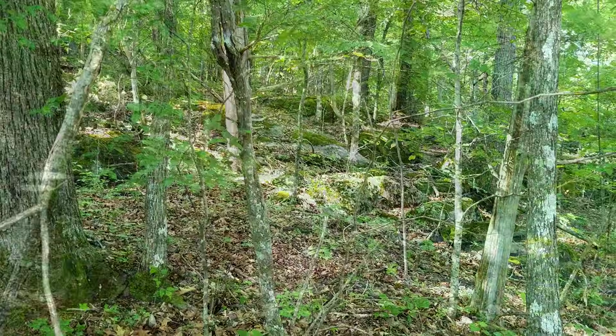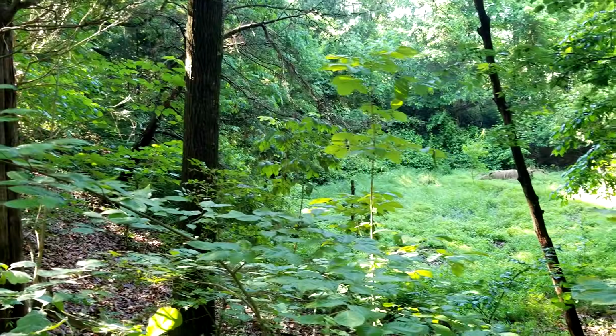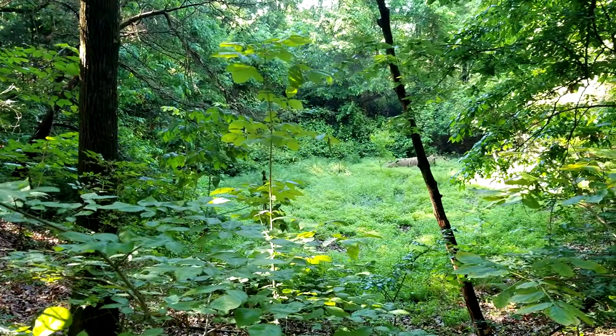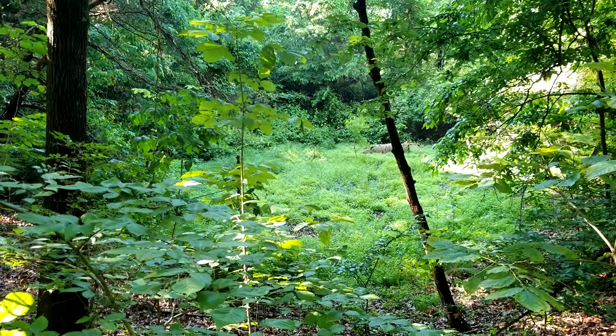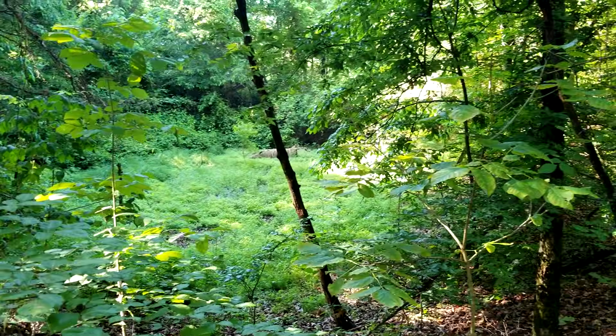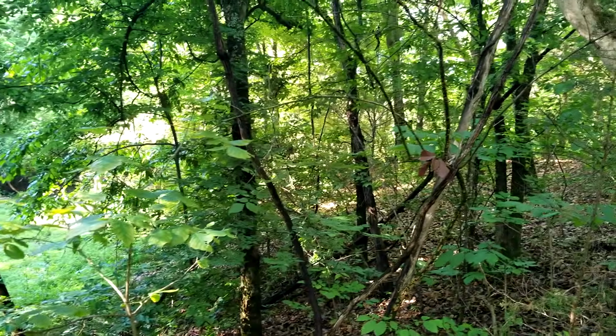But the old pond, it's got a little water in it, but it looks like a swamp down here now. Weeds is growing real heavy. Well, enjoy yourself, throw your feet up, and just relax. And let's see what stepped in front of the cameras here on the ridge this week.